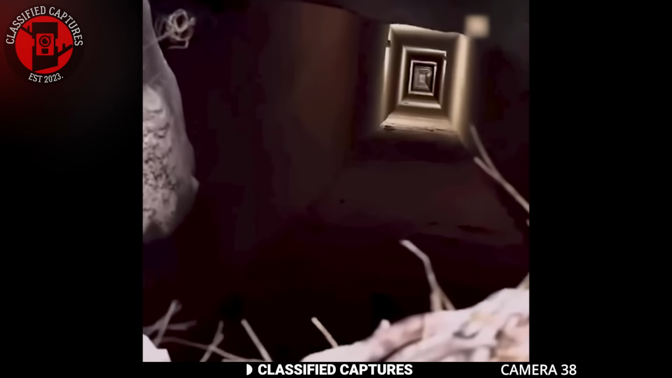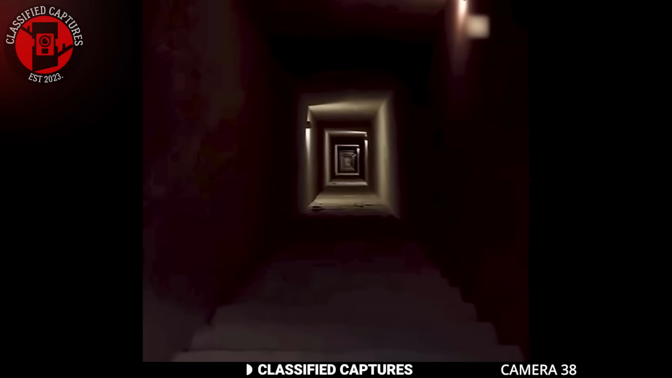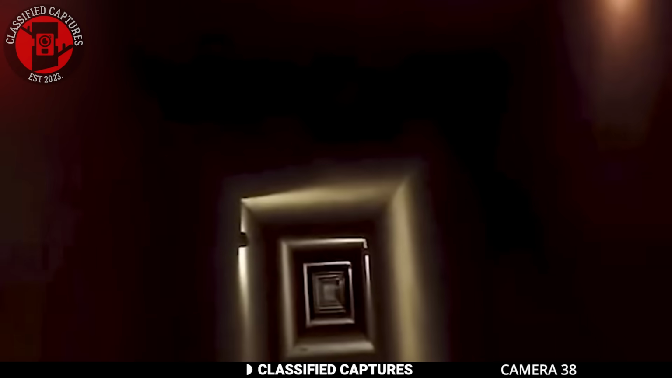Instead of the anticipated pit, what's unveiled is a mysterious spiral staircase leading into the depths of the earth. Yeah, you heard that correctly, an underground facility right there in the heart of the wilderness. This facility had lights on it that were still switched on.